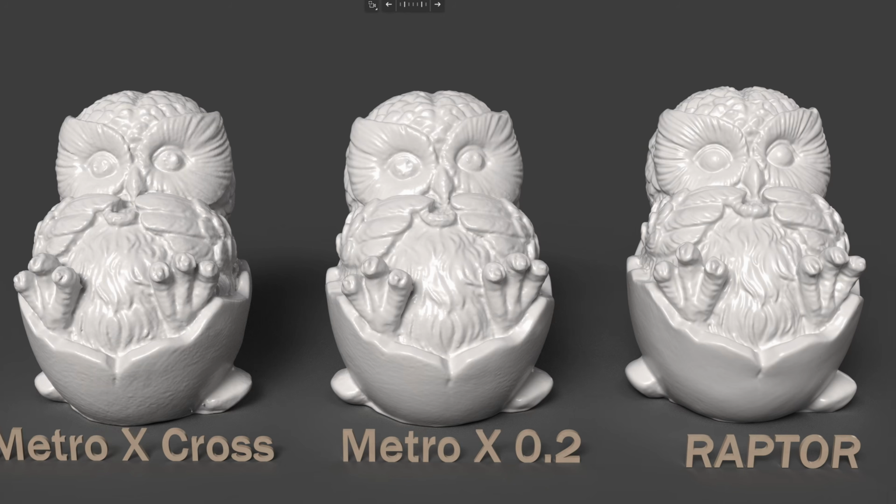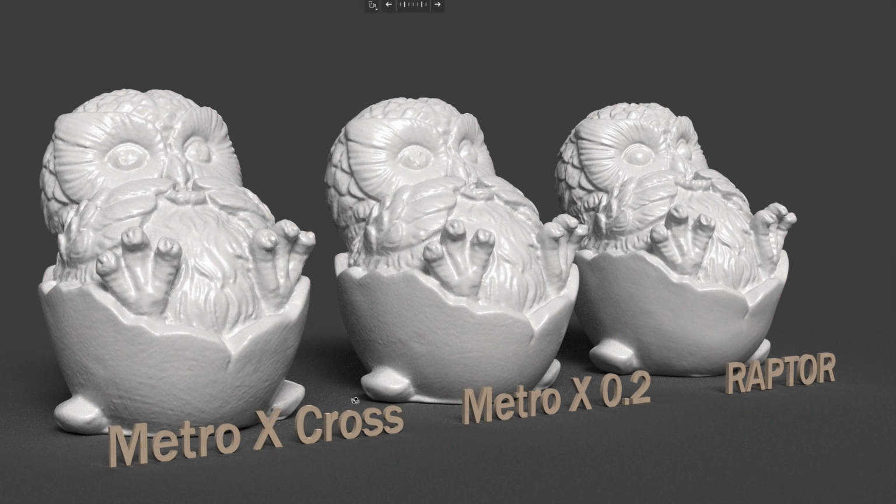Okay, and if you want to know the differences between the Metro X scan with the parallel lines and the cross line, the cross line is on the left. From what I can see here, cross line and parallel line contain the same amount of detail, but the cross line has a rougher surface, which translates into less accuracy and precision. So it's much rougher than the parallel line.